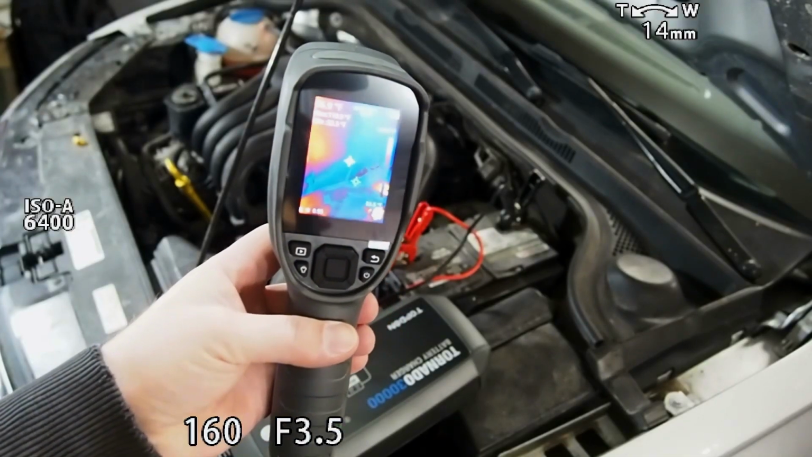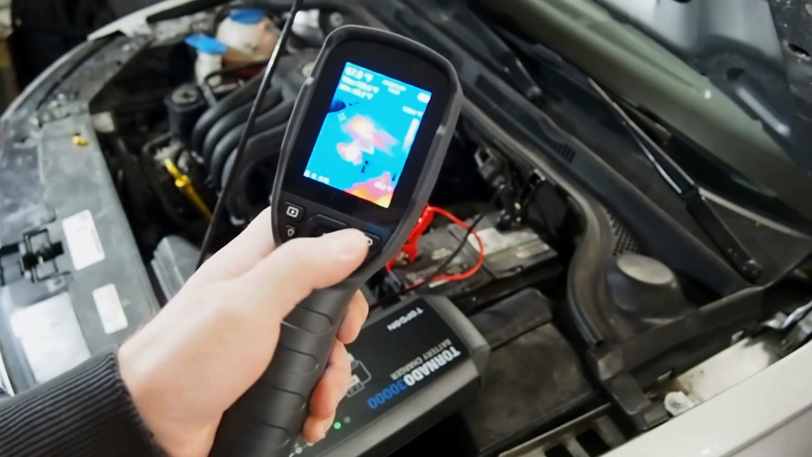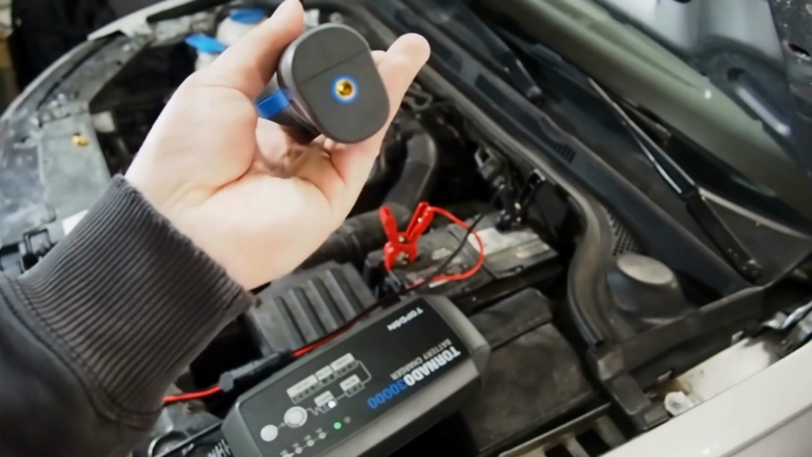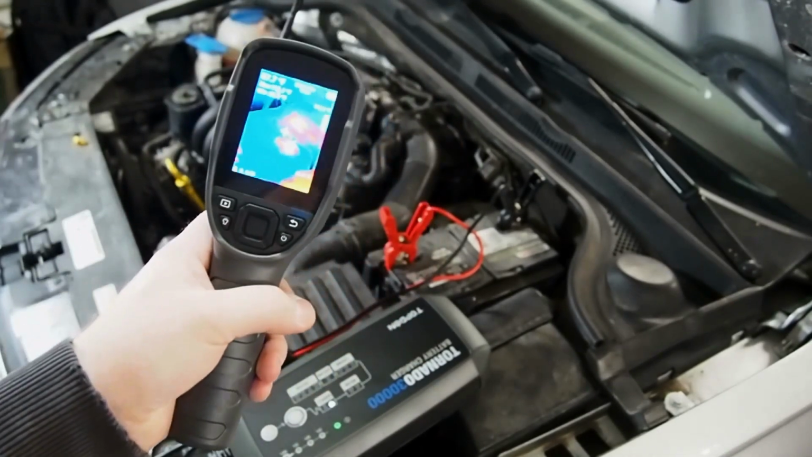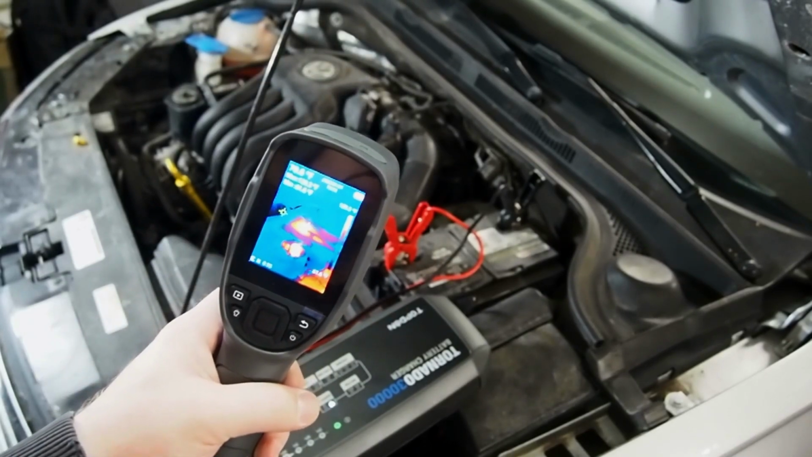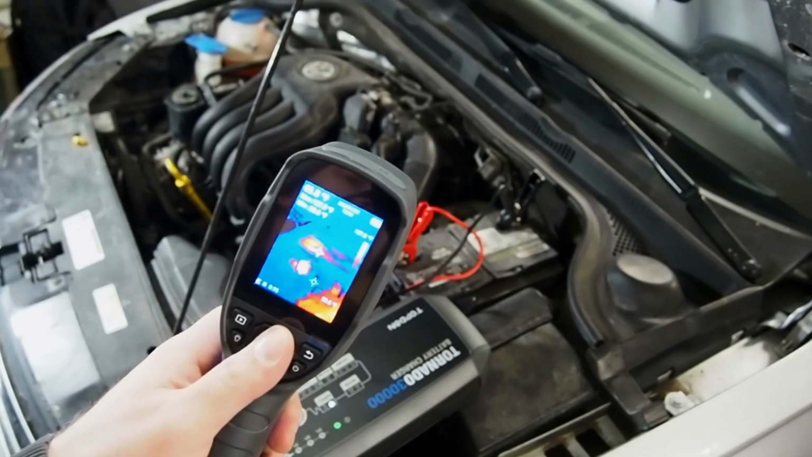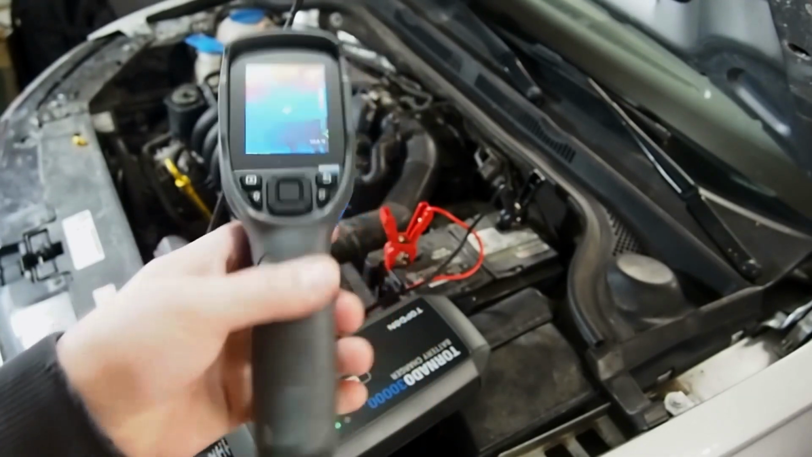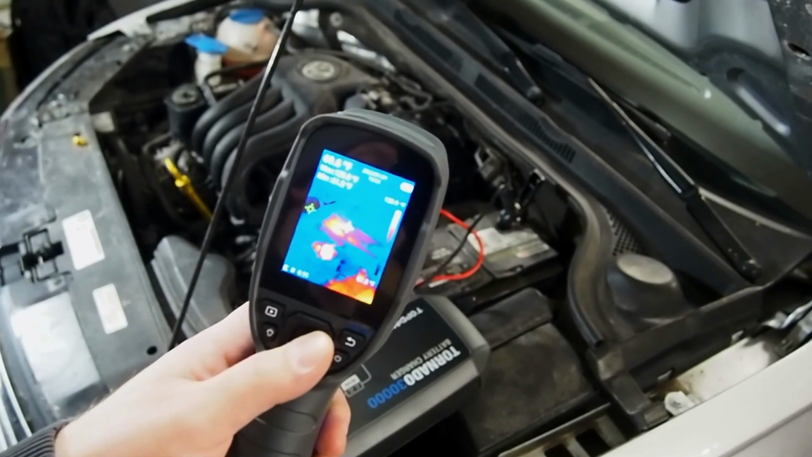All right, so a couple of things we're going to look at here is we do have a bunch of different controls on the tool here. We also have a tripod screw-in mount, which is really helpful if you want to look at something like, let's say, a battery draw, right? We could aim the camera at a specific spot on the vehicle, and we could screw it onto the camera and then start a video and record the video